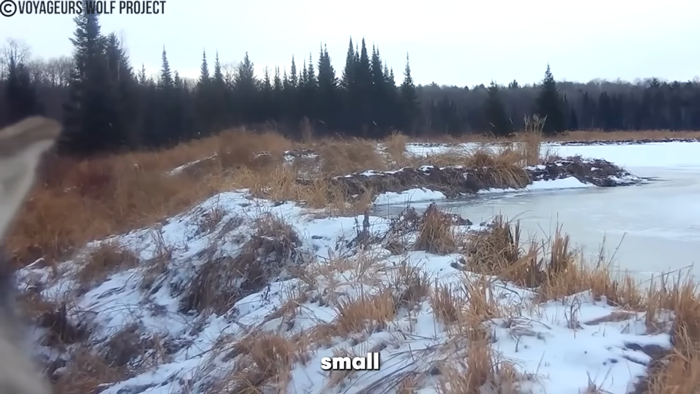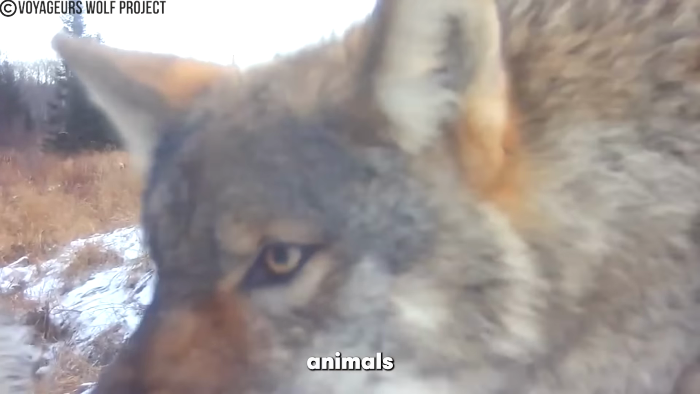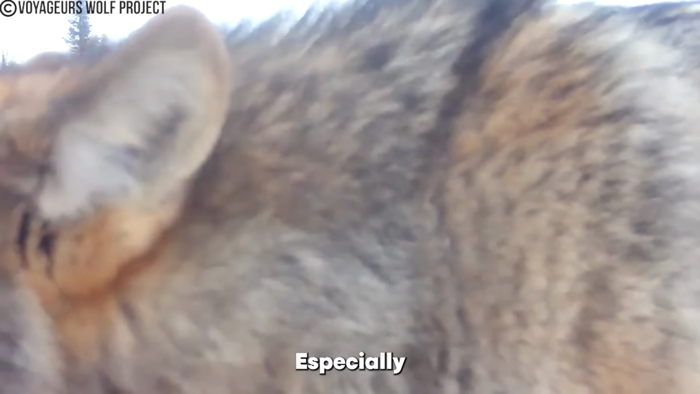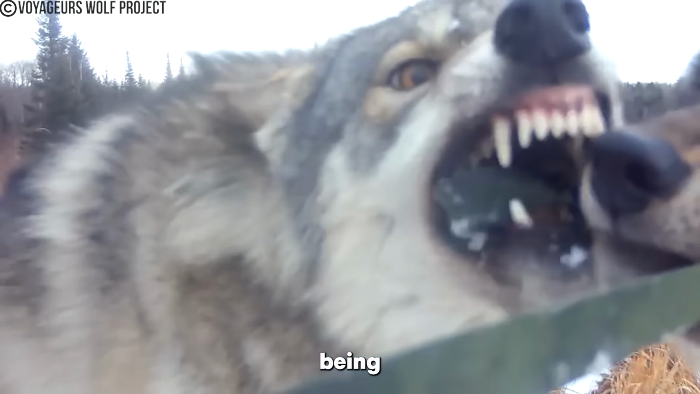Trail cams are meant to be small and inconspicuous so wild animals can be themselves and not spot them in the wild. But sometimes even that's not enough, especially when the animals really hate being filmed.